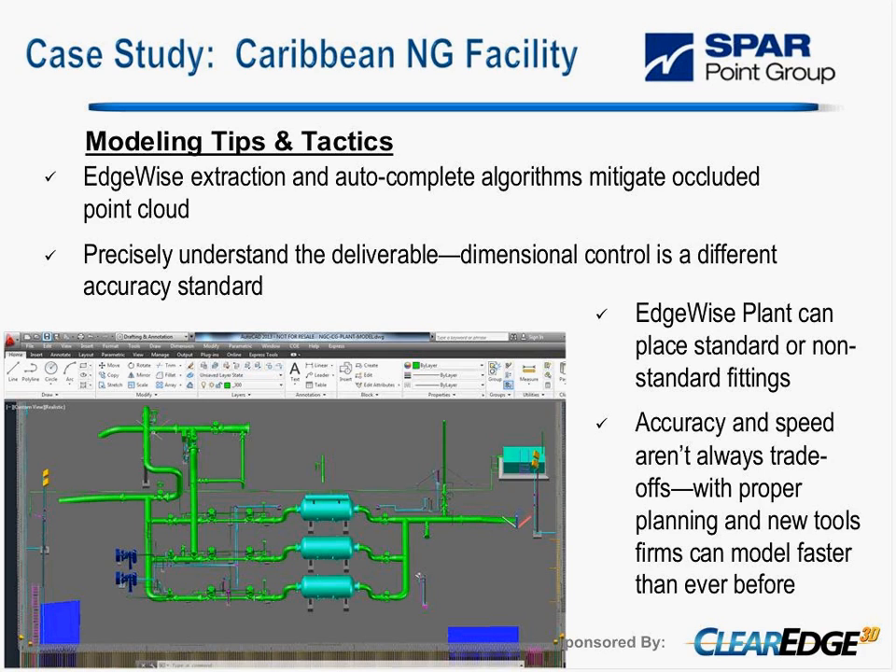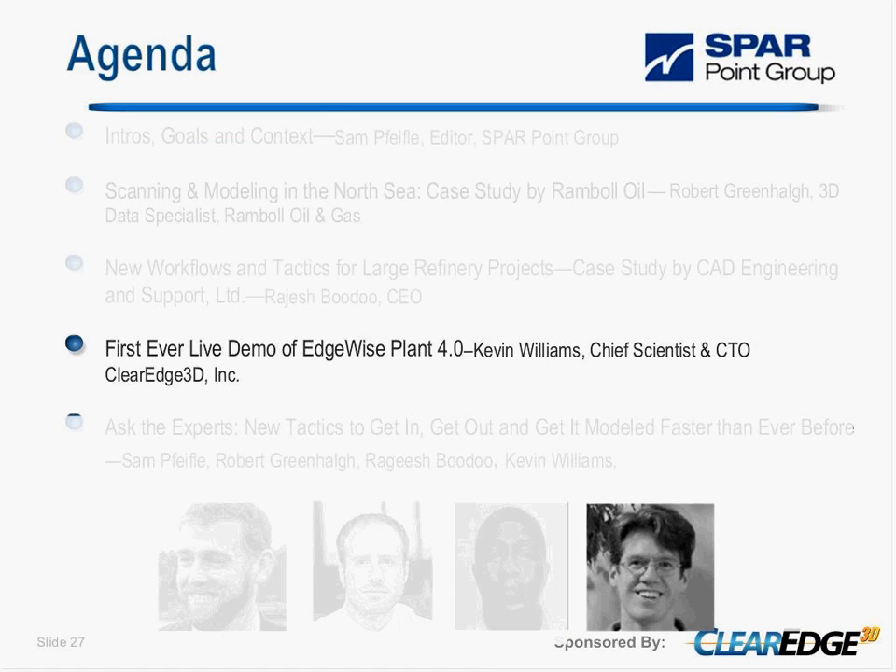Because these new tools now model much faster, we don't have to sacrifice accuracy for speed, because it's so much better and much quicker. And it helps us a lot in terms of getting deliverables much quicker to the plant, and much more accurate as well. So with that, I'll hand you over to Kevin.